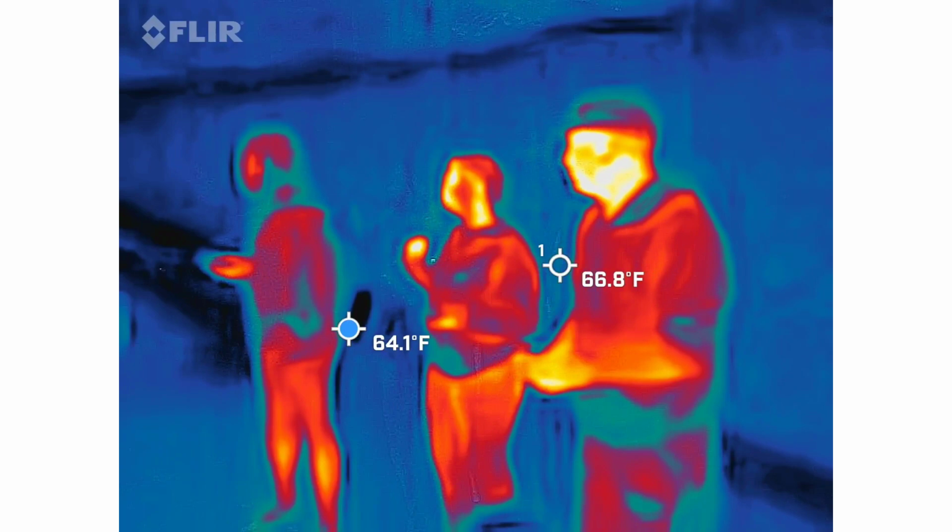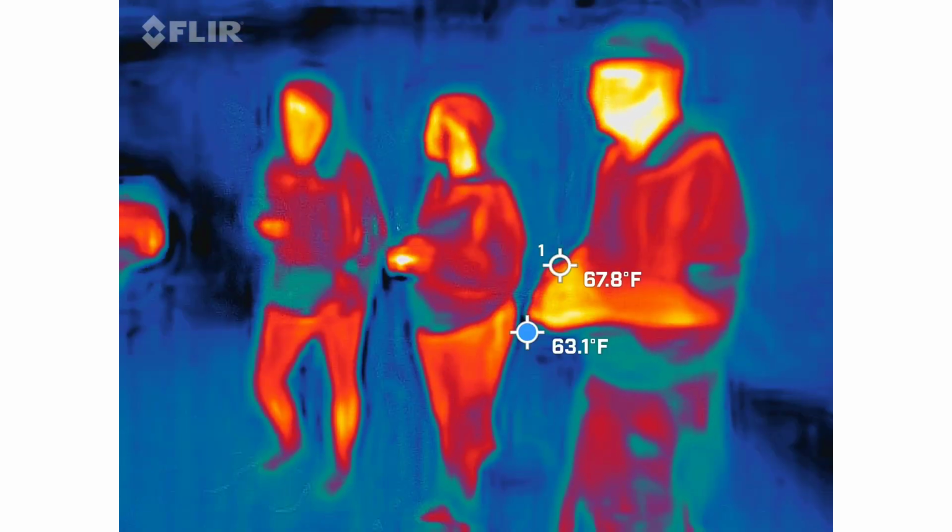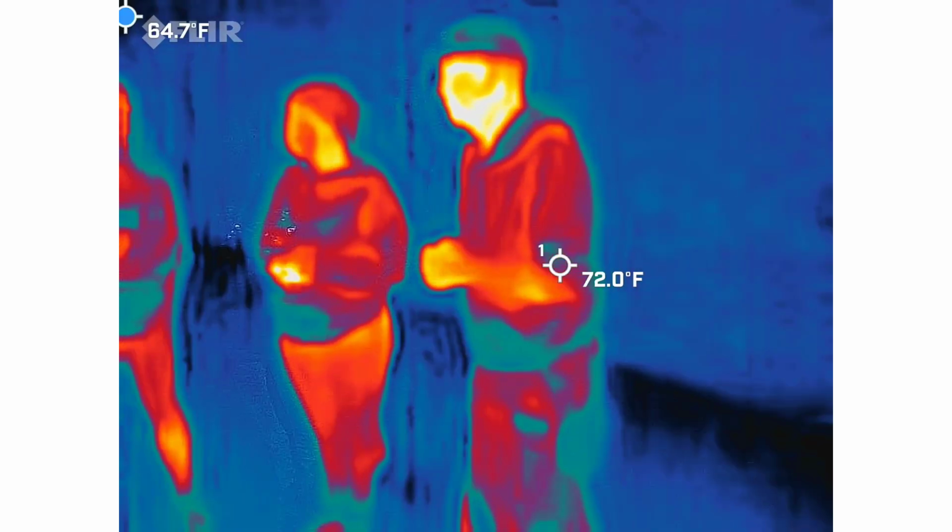Yeah, that's your shadow. It picks up shadows, just so you know. I don't know how or why it does it, but that's how it does. Still learning about this LiDAR technology.